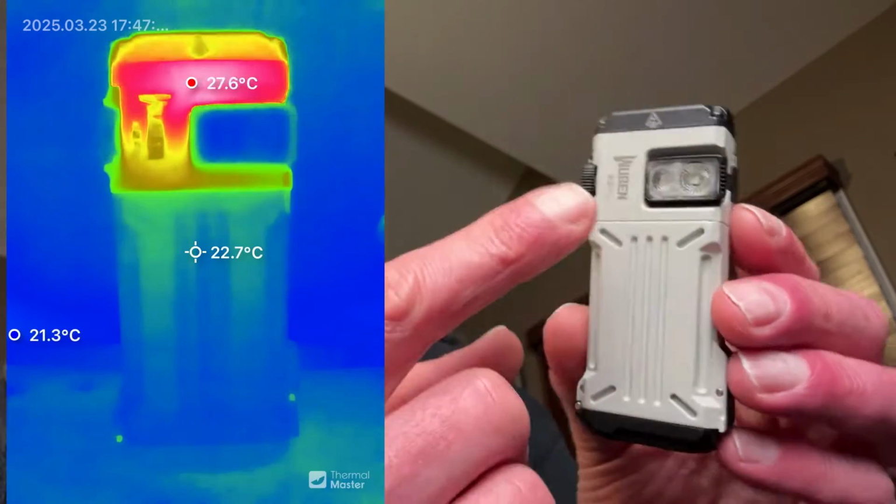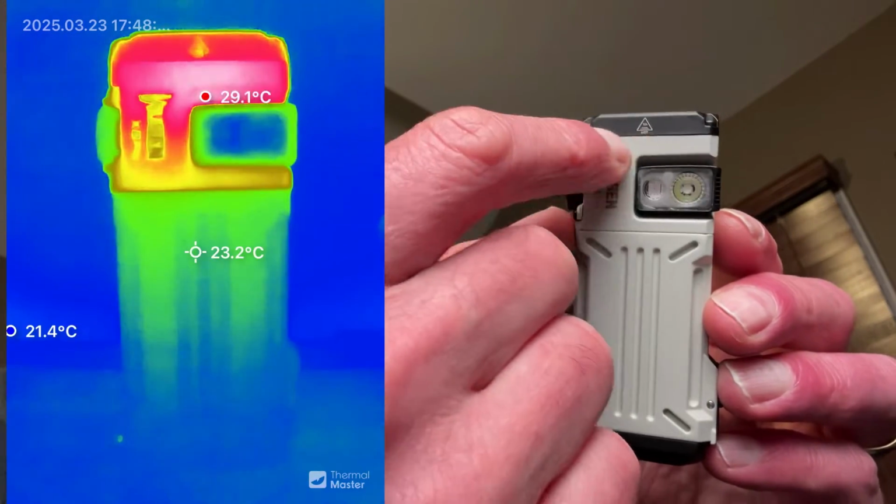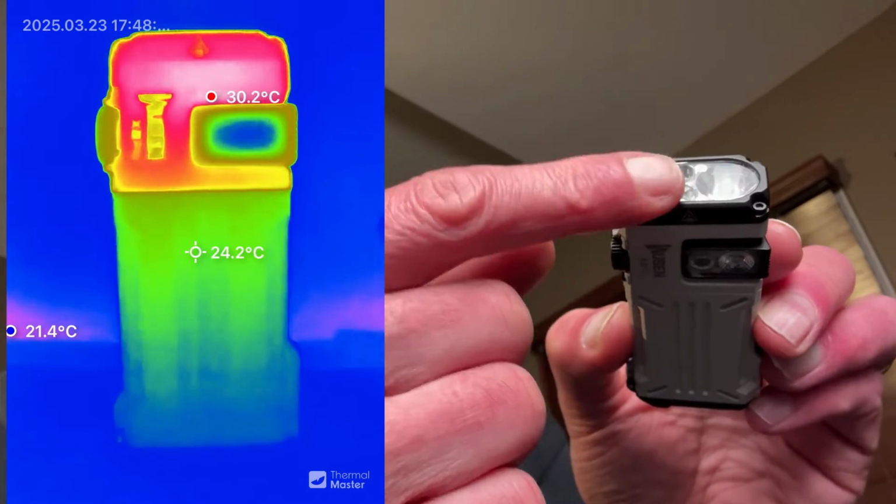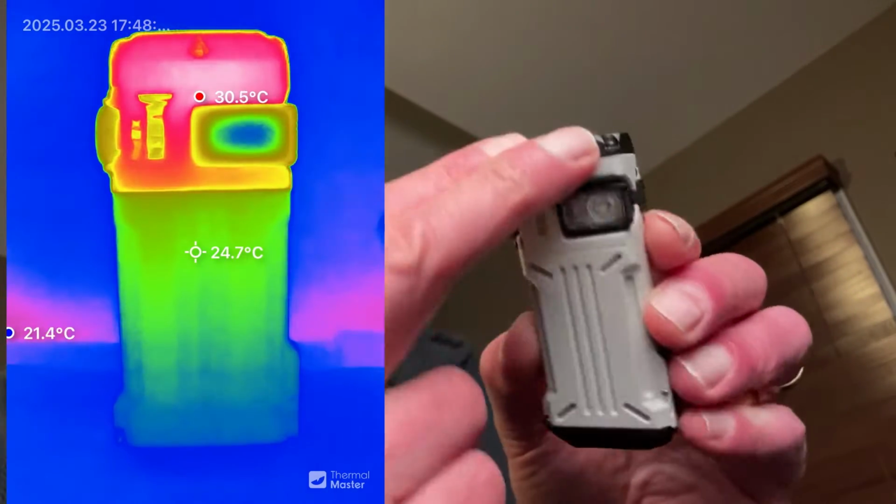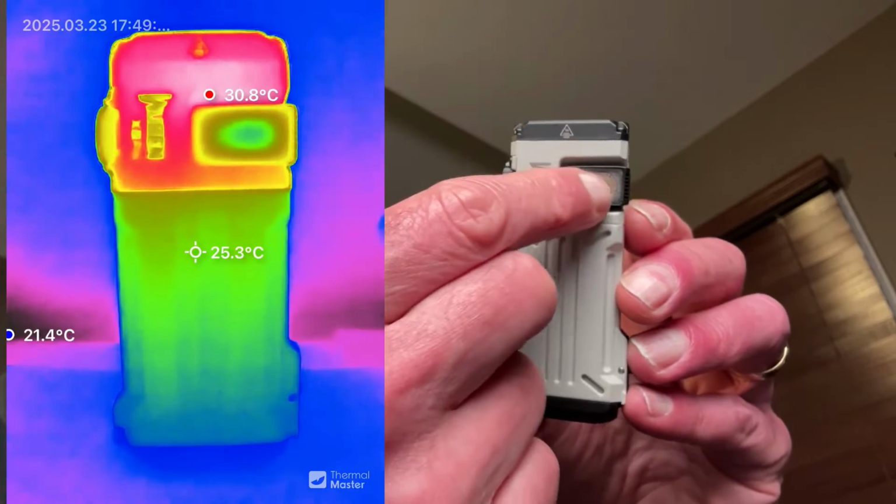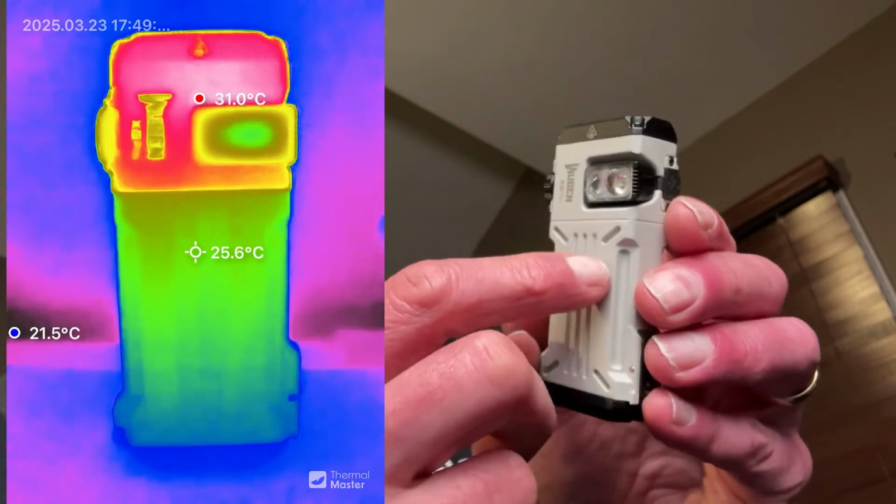Now, when we get into the thermal camera view of this, it's really interesting what happens. So you see this top area? This whole area here takes all the heat from the lamp on here, these 4 bulbs that we have on the top here, and just transmits it through this area like this. This becomes a little black spot here. It's pretty interesting.